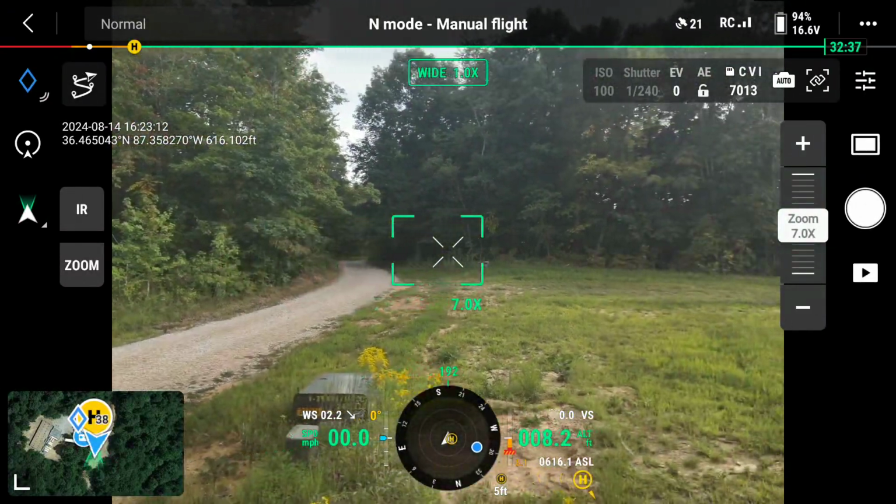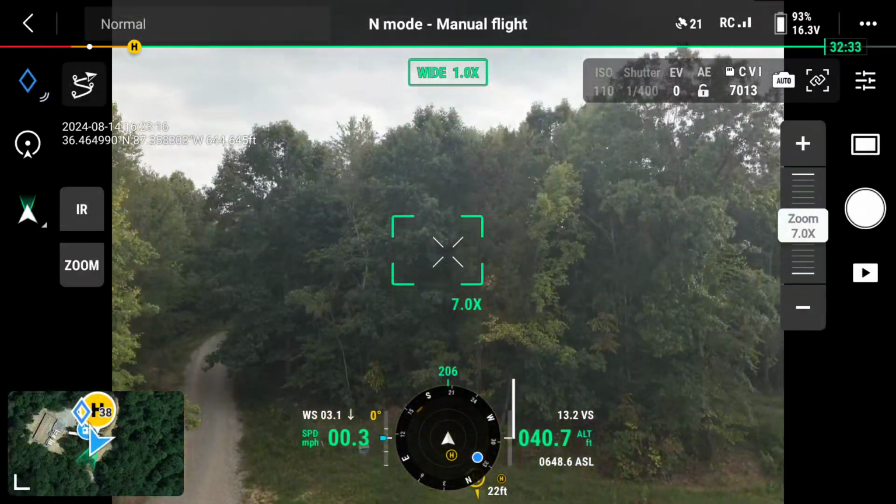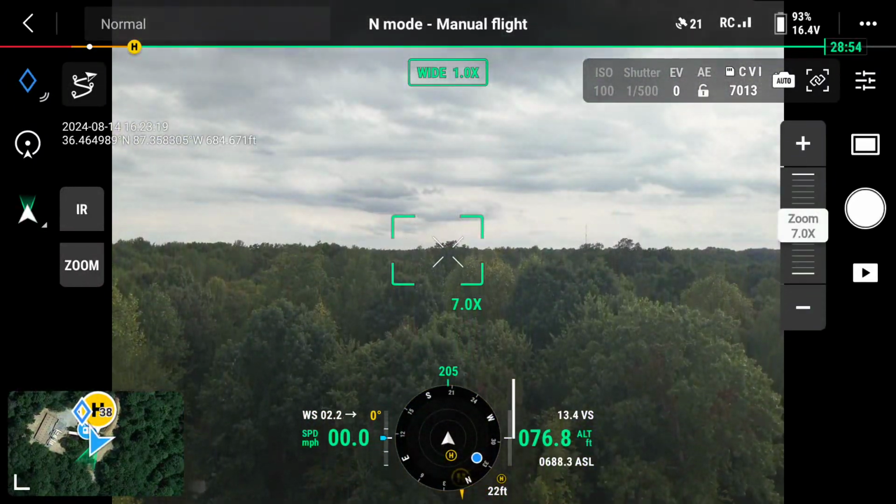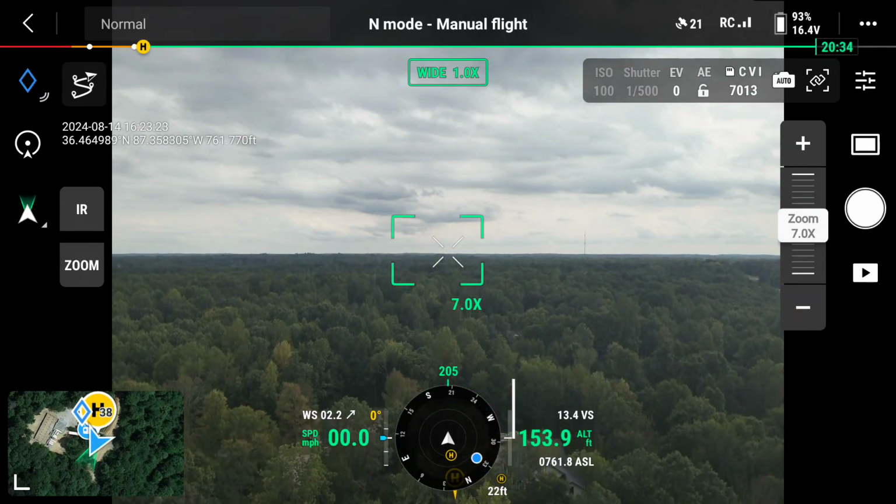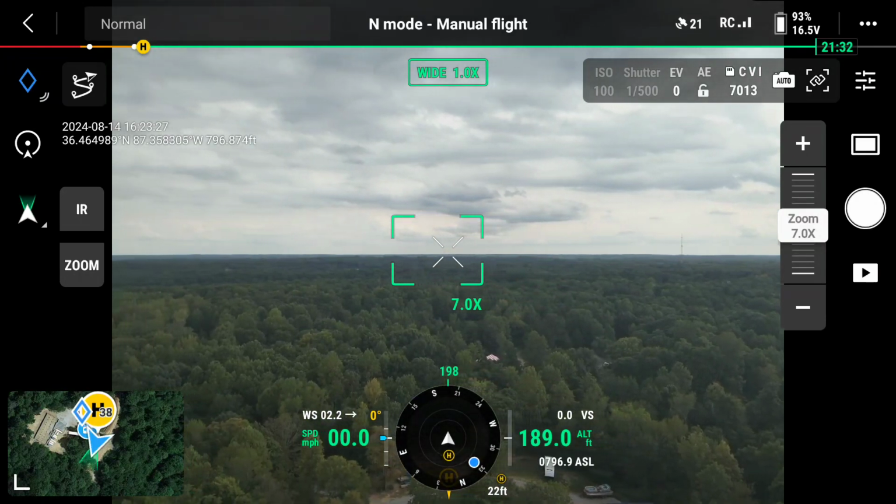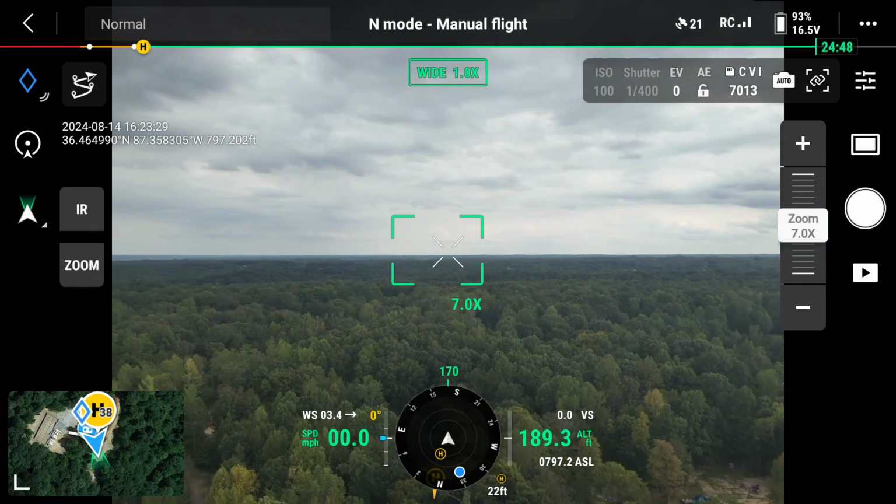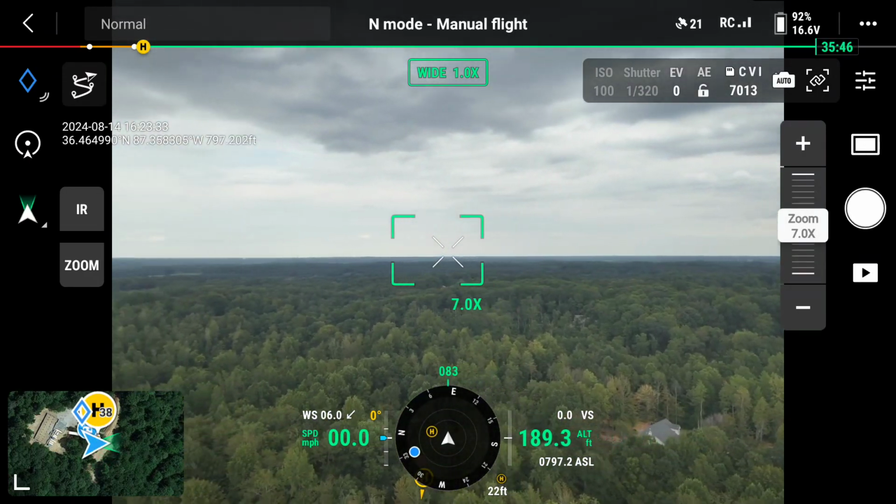So we've got a good day for flight today. Cloud cover is at 4,900 feet, so well above what we need. Visibility at 10 miles. KP index is still a little elevated from recent solar storms, but nothing too terrible. No rain in the forecast, so we kind of have everything we need here.